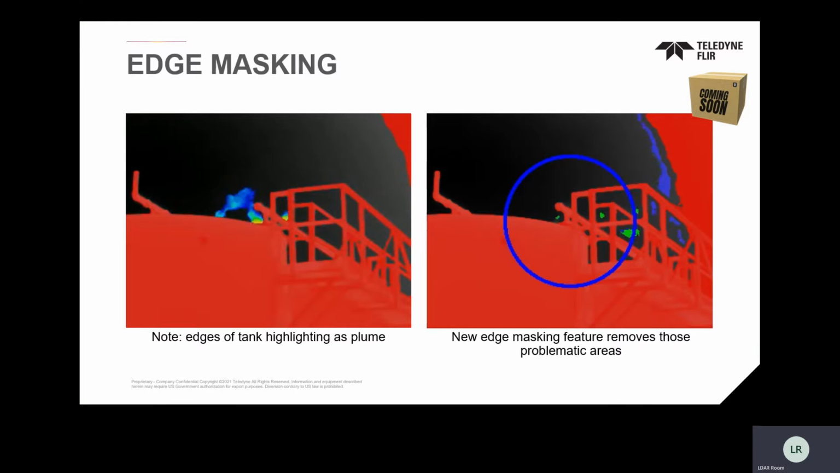What you can see here on the video on the left is that at times you'll see a little bit of the colorized area on the edge of, as an example, a rail. And what's happening is, that rail may be moving, even though the camera's on a tripod, it might be moving slightly. Or the rail may be moving in the wind, or a pole might be slightly moving in the wind, even though you don't see it.